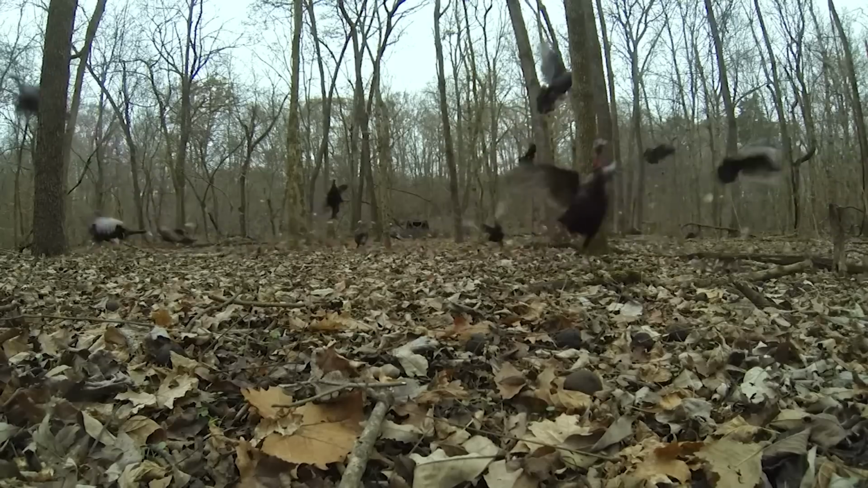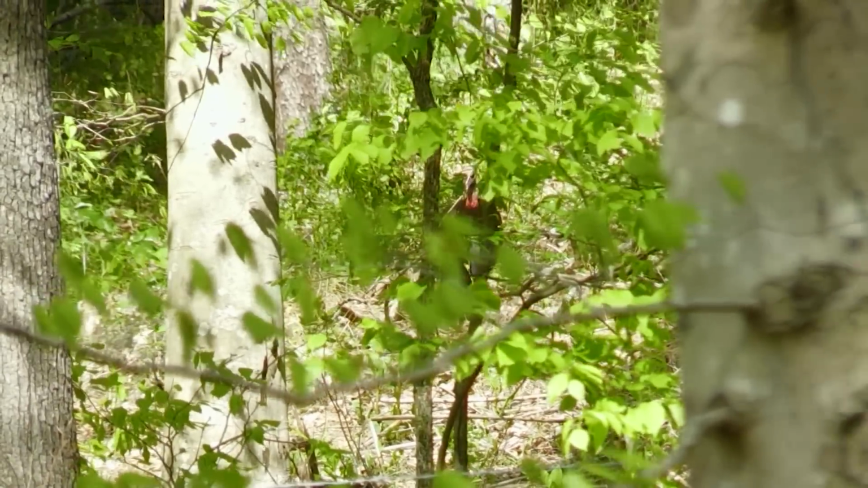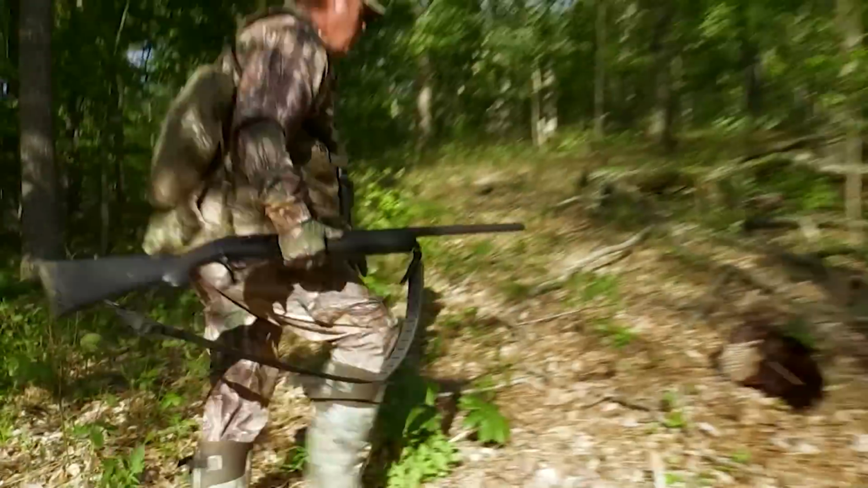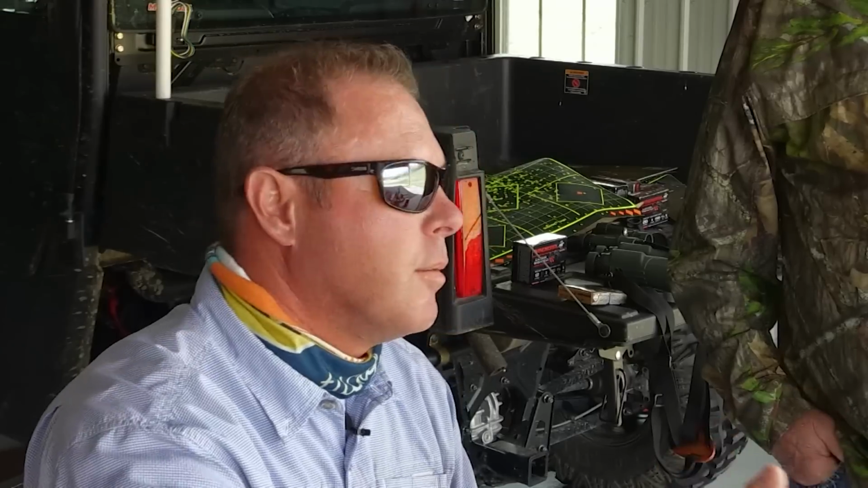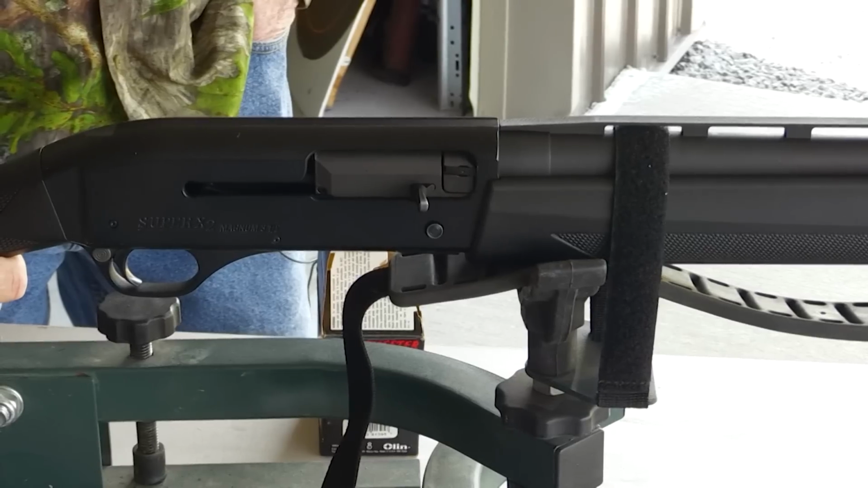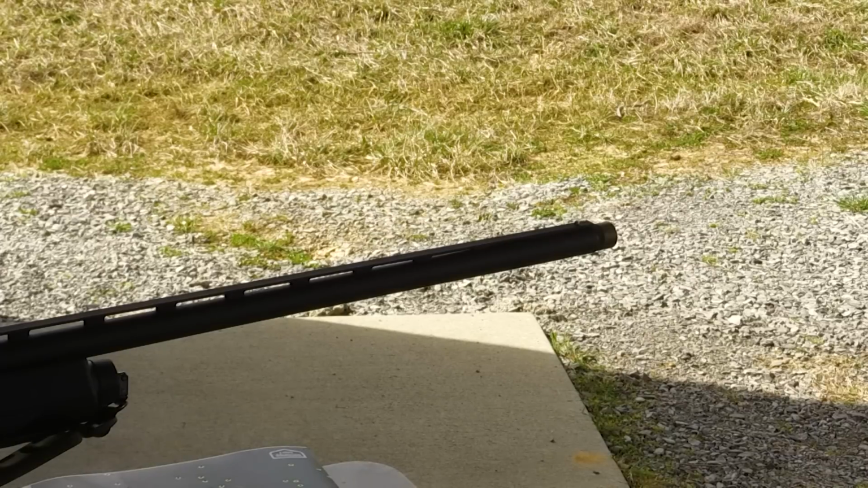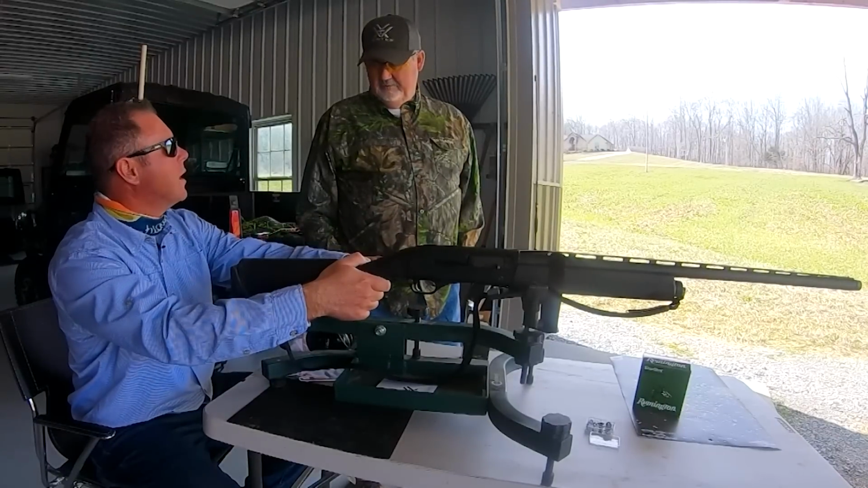All right, Harold, now this is the setup I've been using for quite a few years turkey hunting. So this is my Winchester Super X2. This is really a duck gun, but I've got a turkey choke tube in it, and this is shooting Winchester Longbeards. So 3.5 inch 5 shot. A lot more recoil, a lot more gun to haul around, but let's see what this does and then compare this to the 20 gauge TSS.